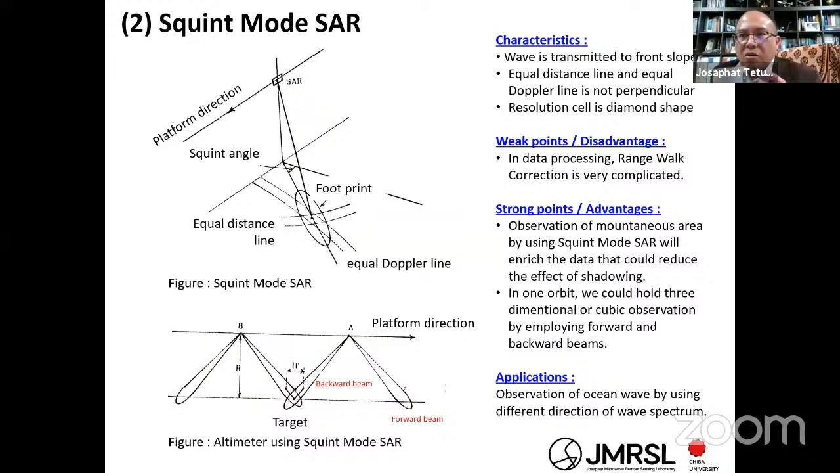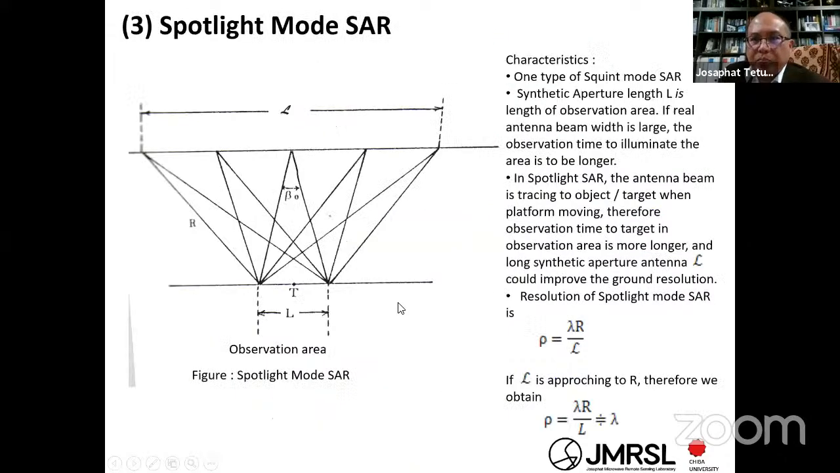So how to avoid this is, after you observe here and move here, you must observe the shadowing area. So in this case, it is better to choose the scan mode. You can avoid or reduce the shadow phenomena. And then the spotlight mode. The spotlight mode is when you move and you observe the same place.